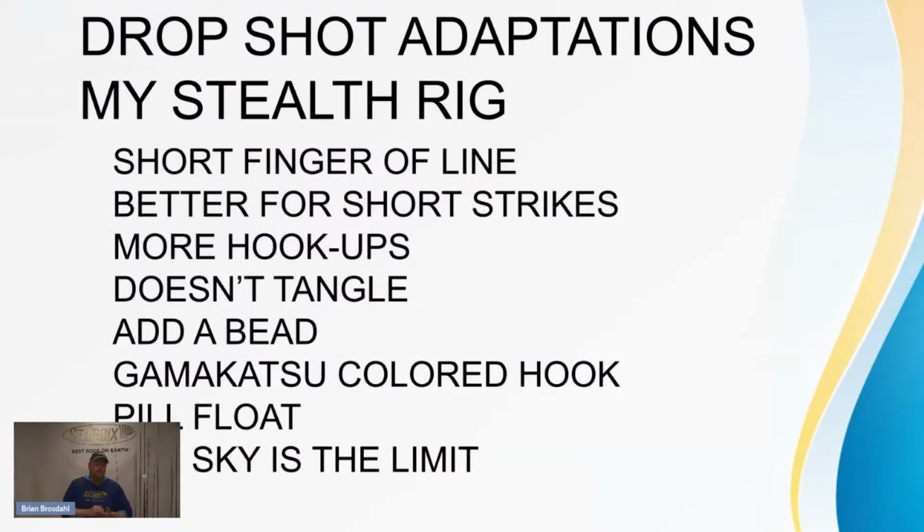And there's a lot of adaptations, but here's mine. I take a short finger of line, and then I add decorations. I have beads. I have pill floats. I have multiple beads. I'll have little tiny bow ties. I'll have all kinds of things. And there's one tied right there.